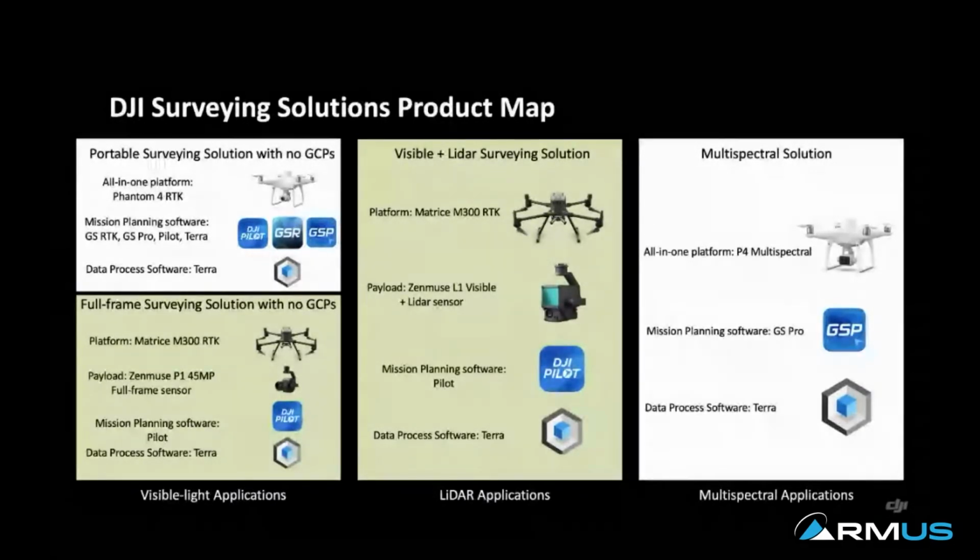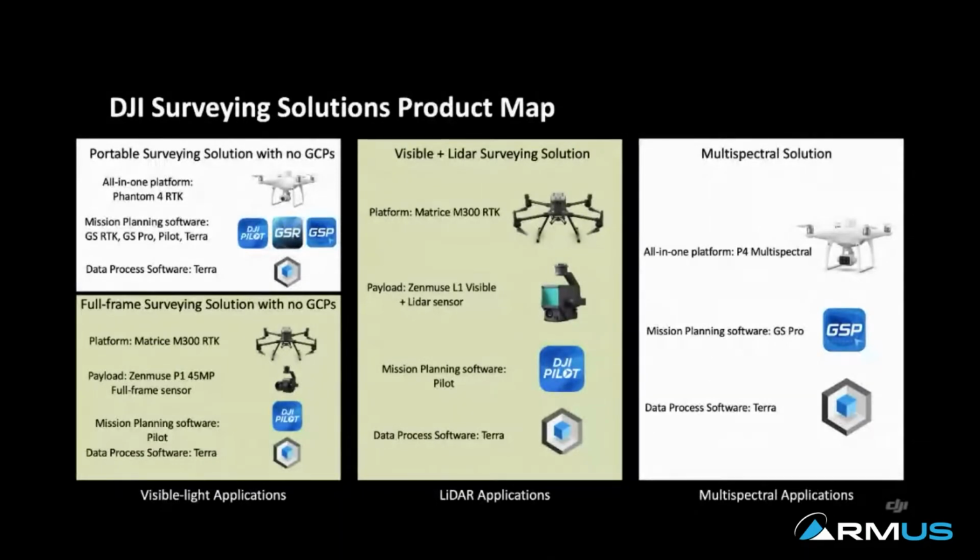And recently, last year to be exact, we have launched the DJI P1 and the DJI L1. So those two payloads specifically designed for M200 platform to work seamlessly with DJI Terra and other software we have released recently as well, providing advanced visible light applications and visible light surveying applications and LiDAR surveying applications.